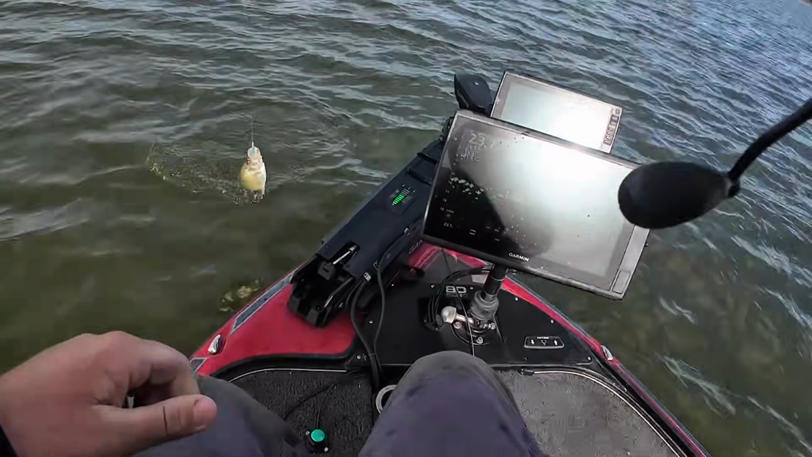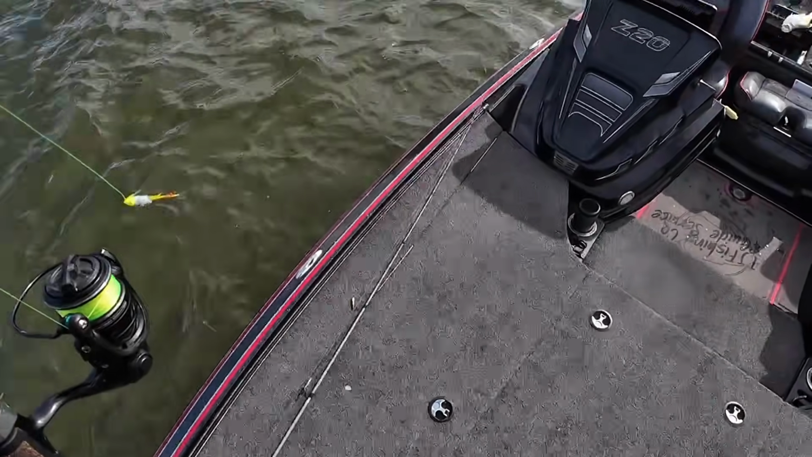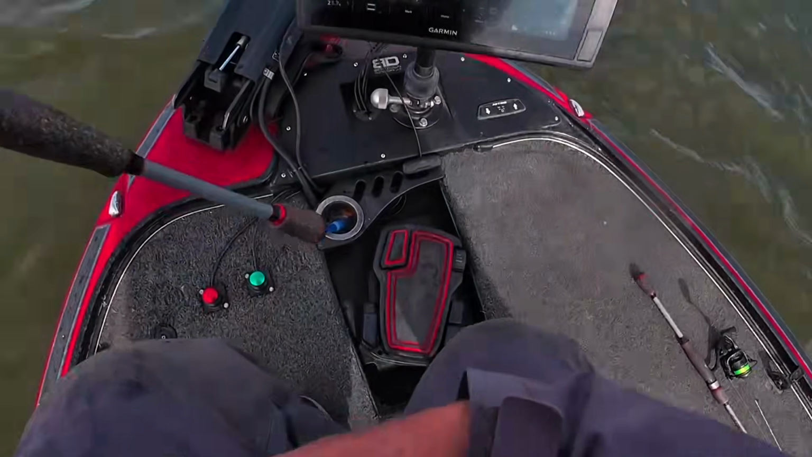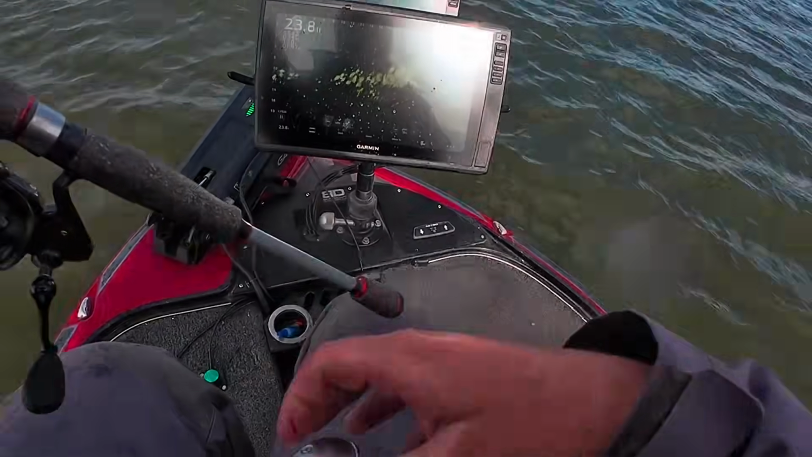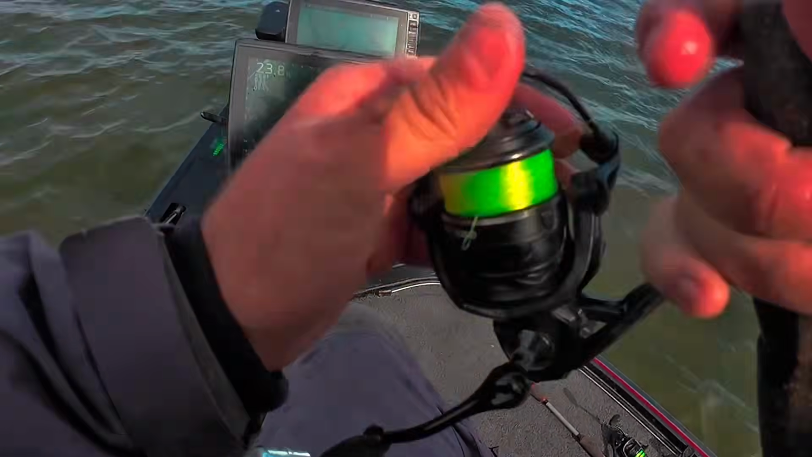There's a fish. Keeper. Nice fish. I made that one. That's a dirty 30. 7 more and I got a limit.